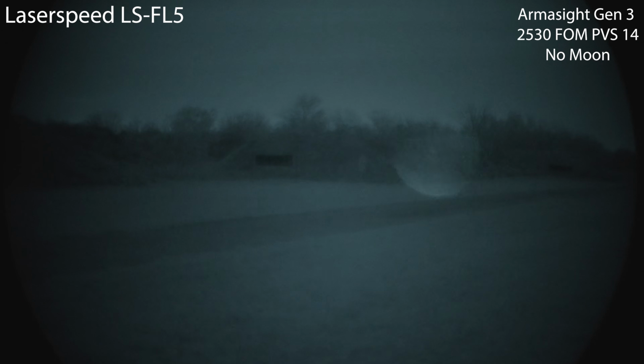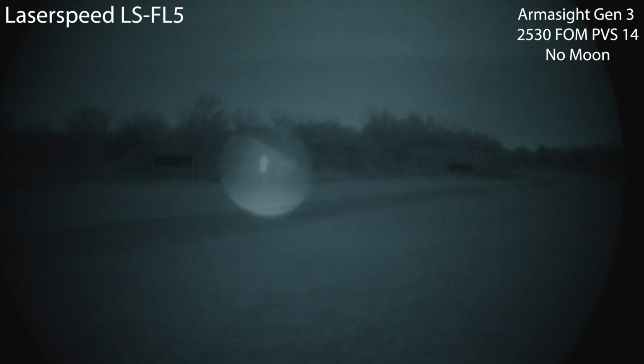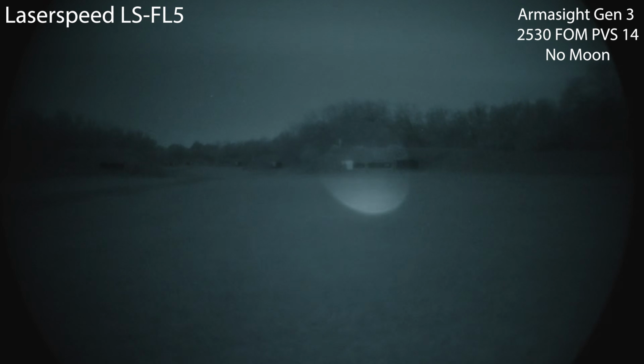Laserspeed FL-5. This is as wide as that illuminator gets. This is on low. 50 yard target. It's about 6 feet tall. T-shirt on a steel target there. So kind of get an idea of how wide it would be for man-sized targets. Kind of see it at 100 and then drops off by 200.